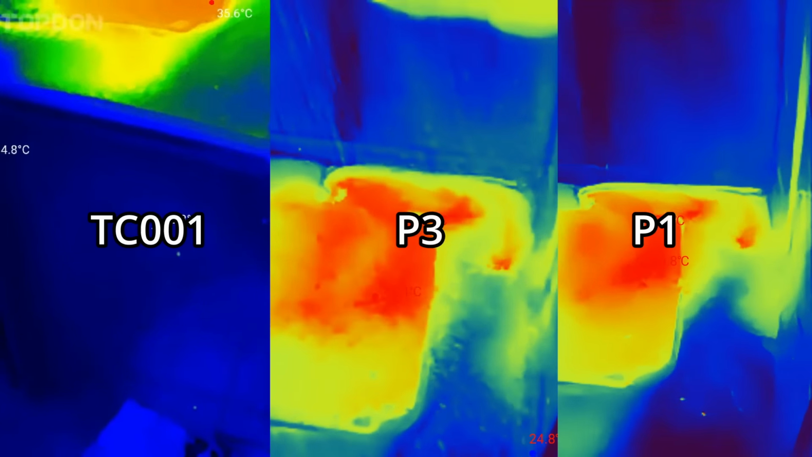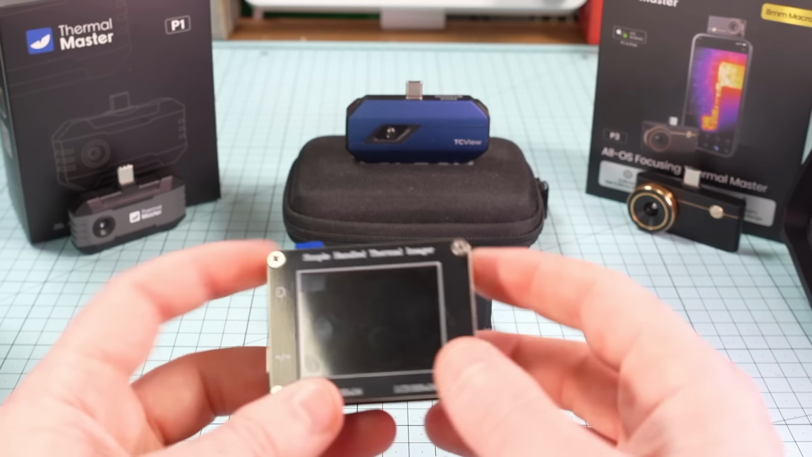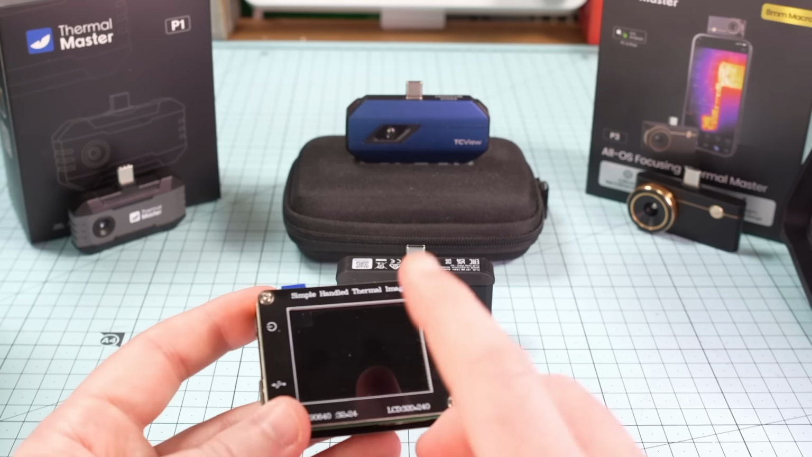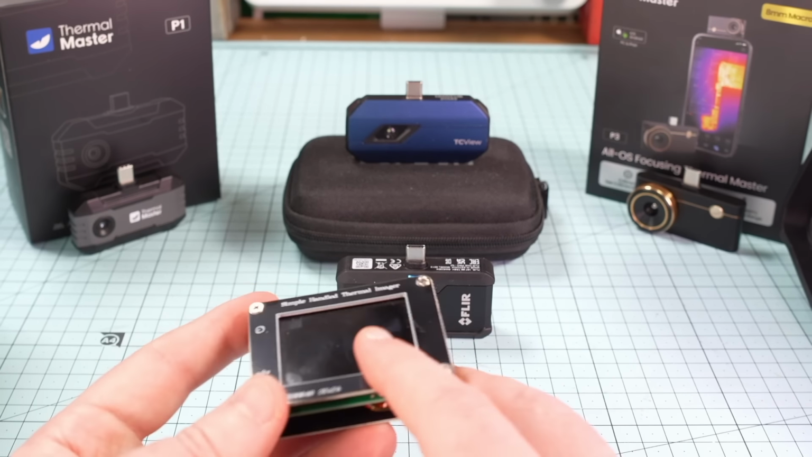The Thor looks fantastic. Gojo dongle, not too bad. The Tool Top, I never got shower footage, and the MLX was terrible. This is one of these super cheap things you see on AliExpress. Do not buy, do not buy, do not buy. But if you want to check it out, I think I've got that in my episode 3.